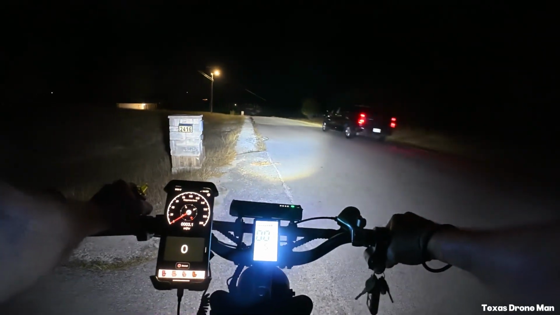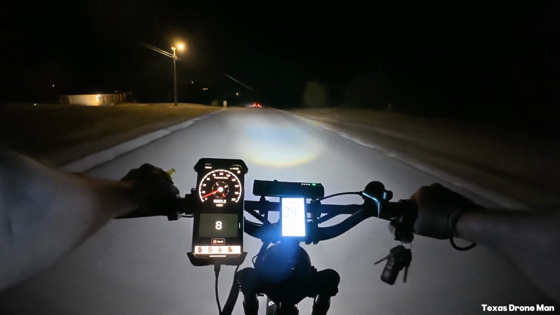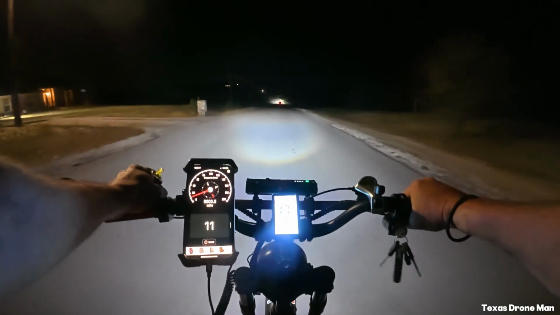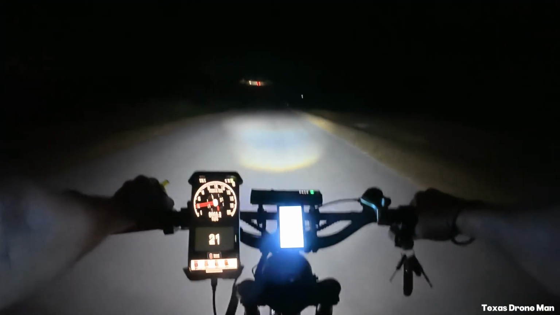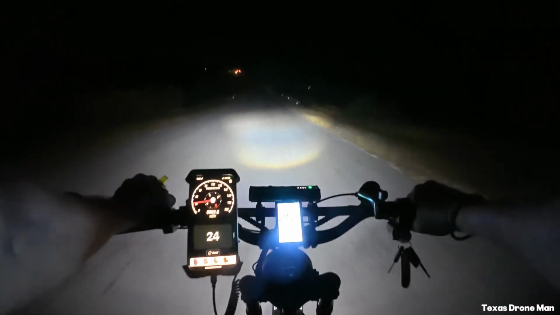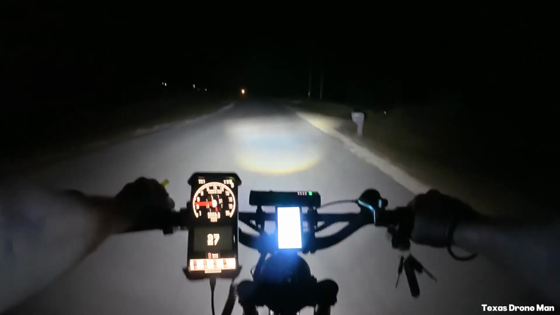If I prop it up on the kickstand, it'll go 70-something on the speedometer now, but that's not under load. But I know it will move at those speeds. So I'm assuming that, because I'm just running the default on my controller. I have not tweaked anything, but like I said, I'm content with 30.